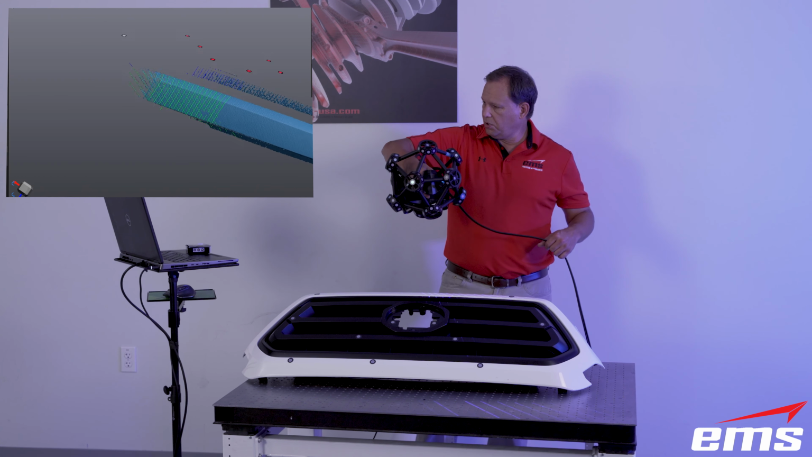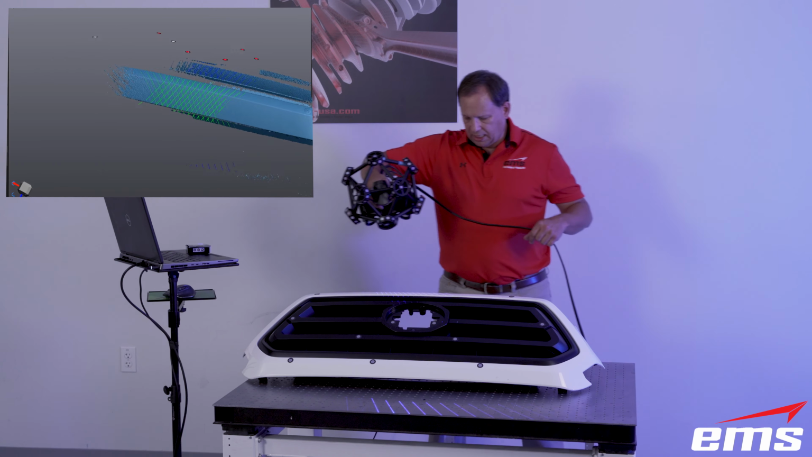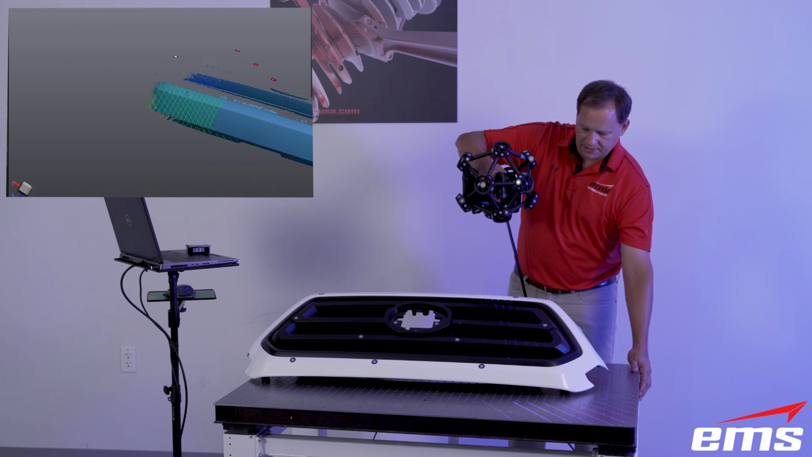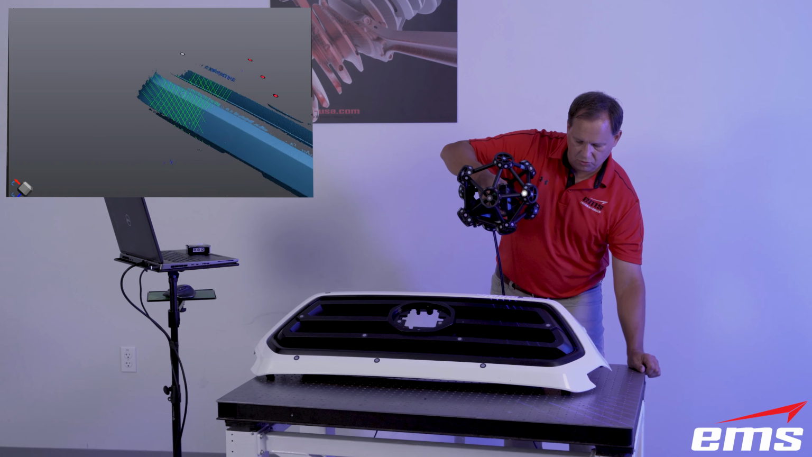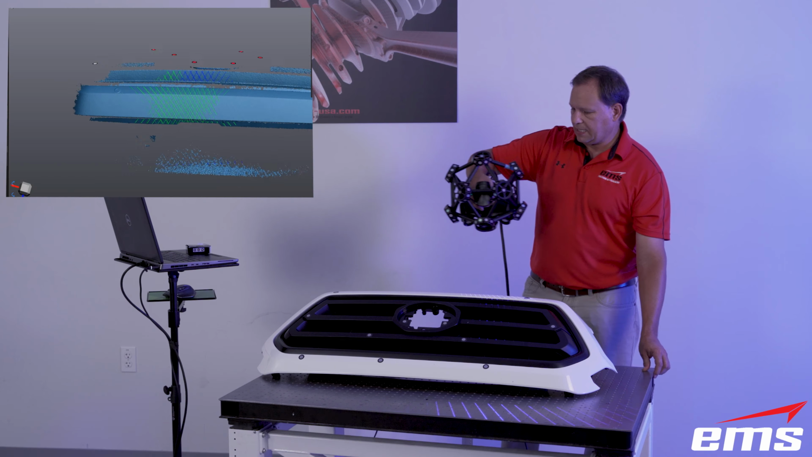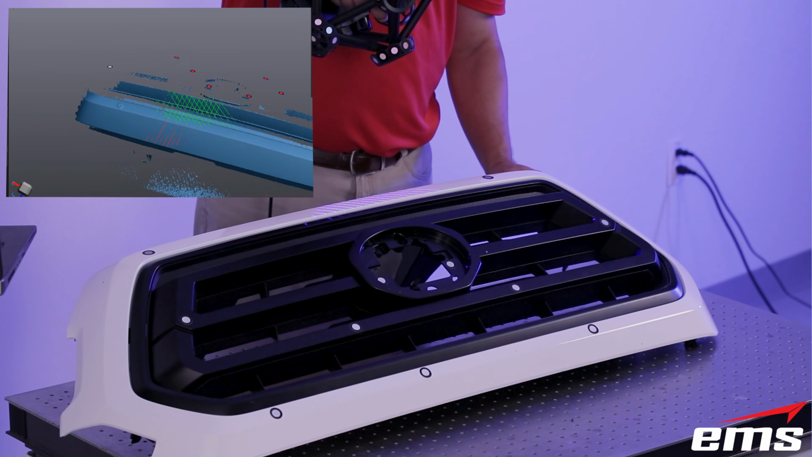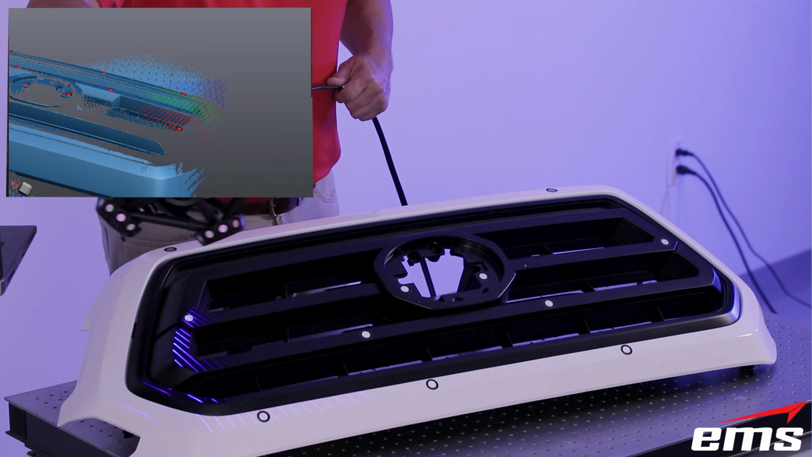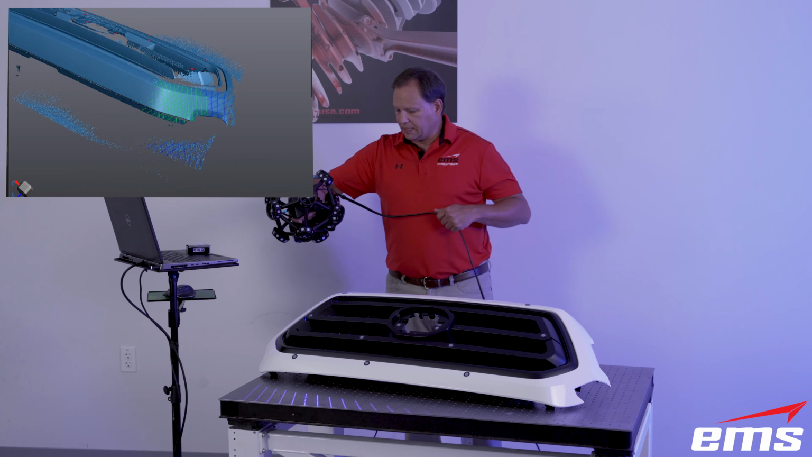We're moving along, everything is great, but then all of a sudden the table gets moved or bumped, or let's say the C-track gets moved. So notice as I move this around, yet my scan data is still lined up. Okay? If I were to move the table, or sorry, move the part on the table, everything is still lined up.